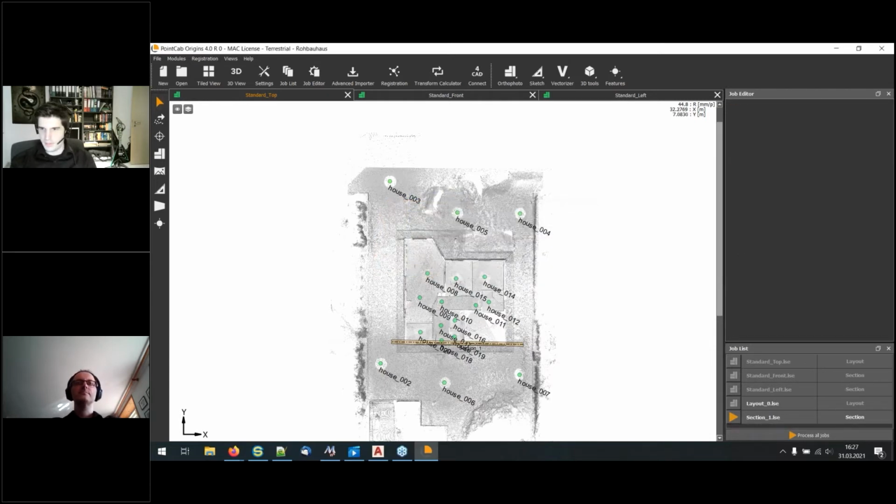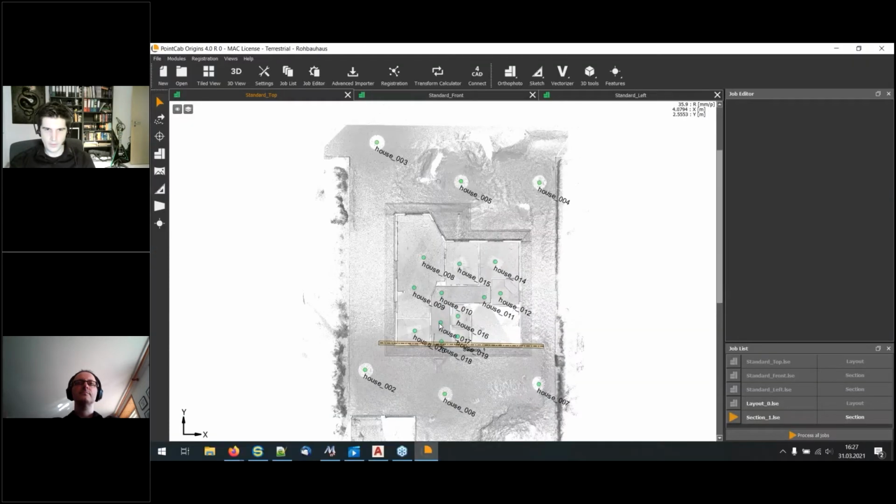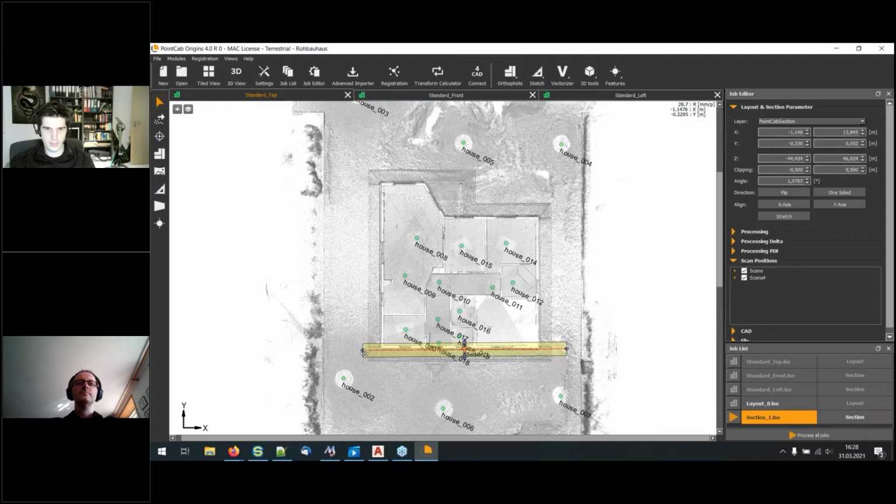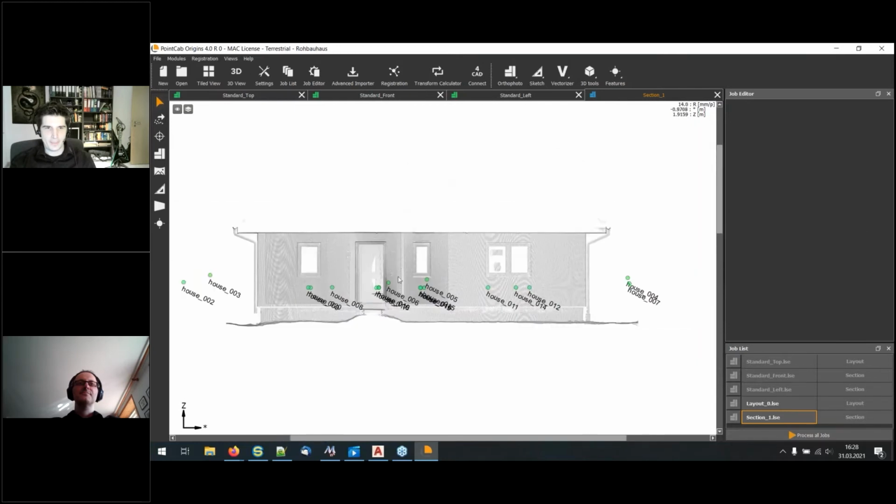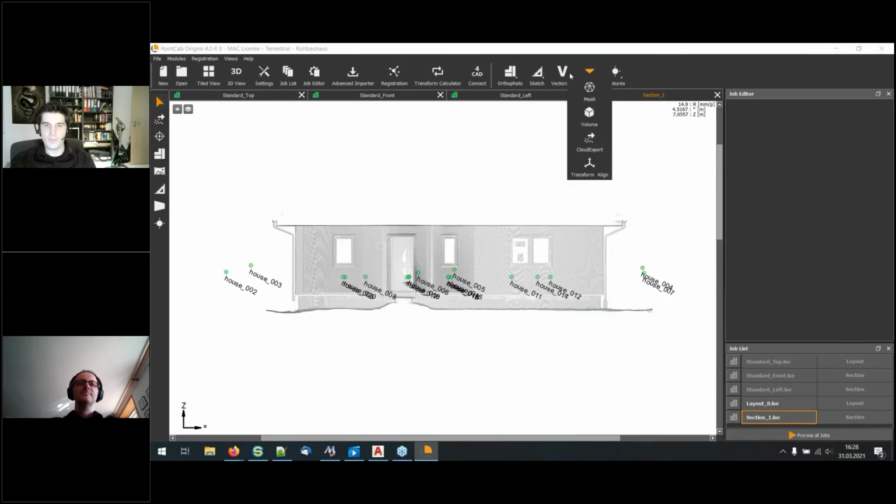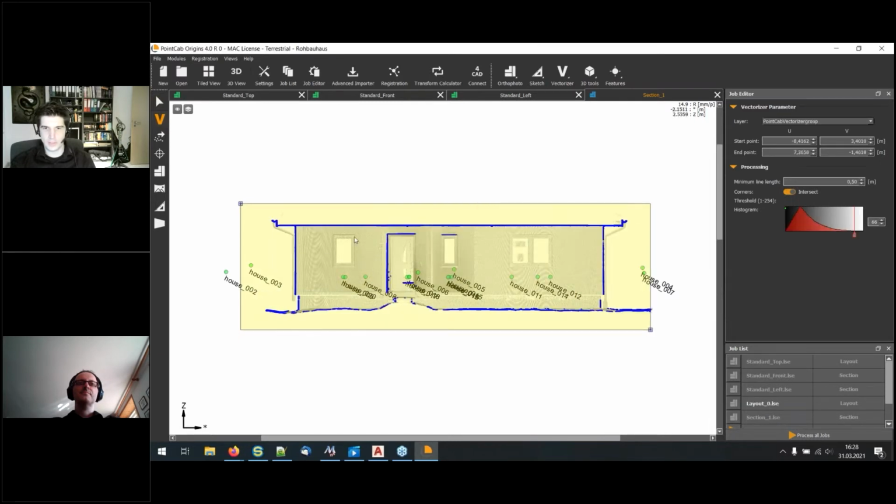So yeah, let's delete this. The next big thing are the improvements in the vectorizer. As you saw here, I've already created a section. If I calculate that now, fingers crossed, and I open it, we are now able to detect not clear edges in our auto vectorizer as well.